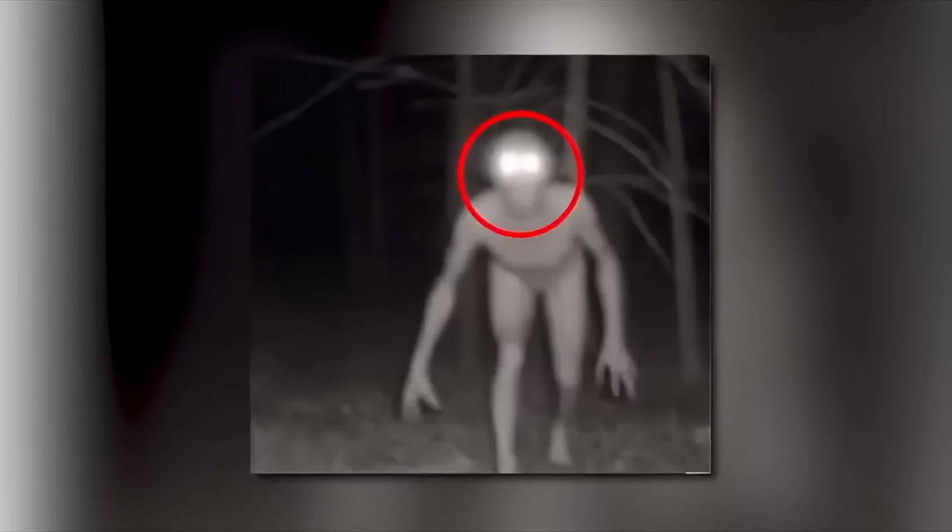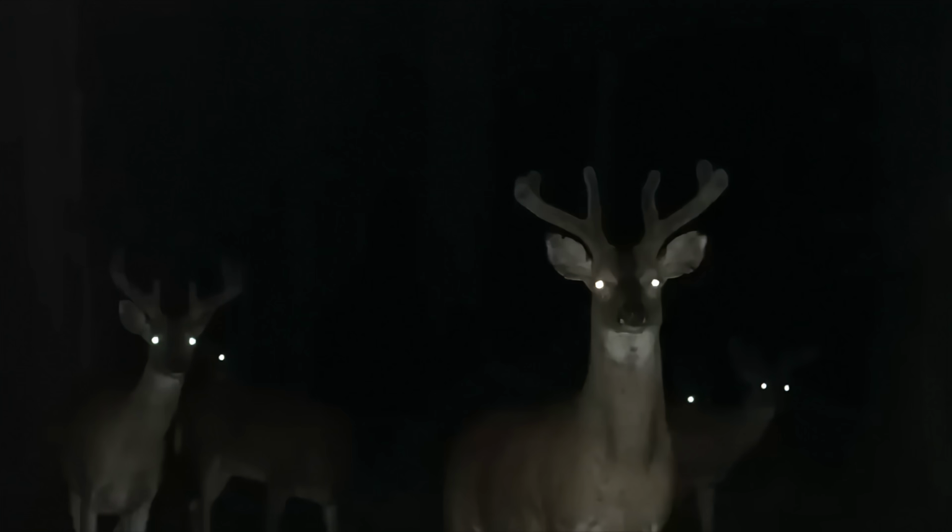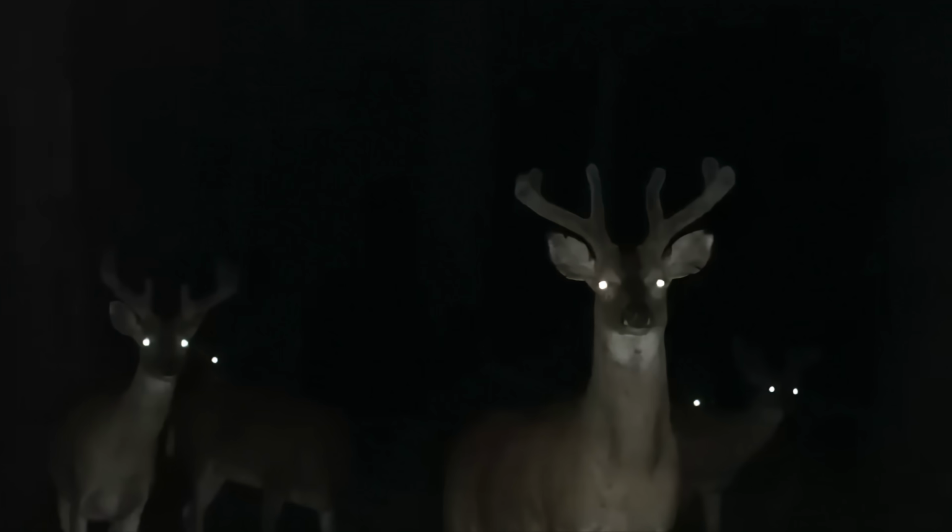Now, I don't know what this is. At first glance, my mind tells me it's some sort of alien because of the glowing eyes, and even because of the oddly shaped head. The picture is a little blurry, so you can't make out many facial features. But notably, humans don't tend to produce any eye shine like an animal such as a cat or a deer might, so that makes me wonder.